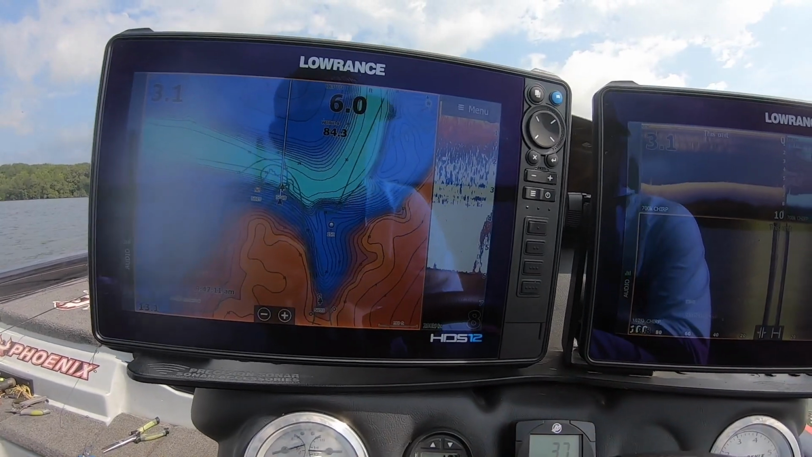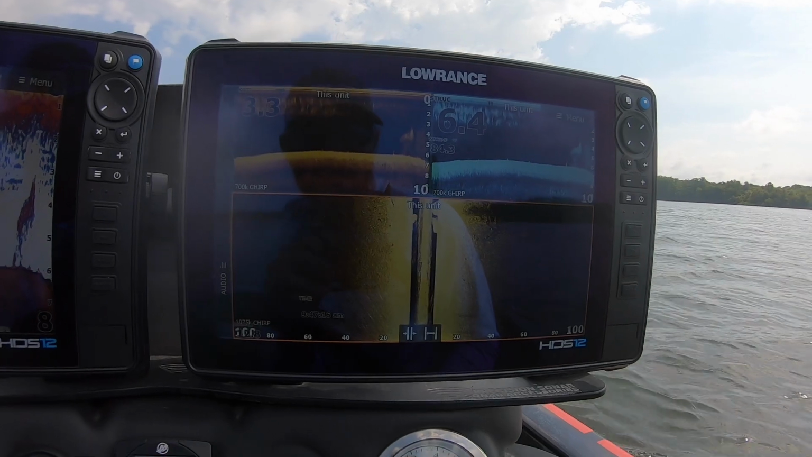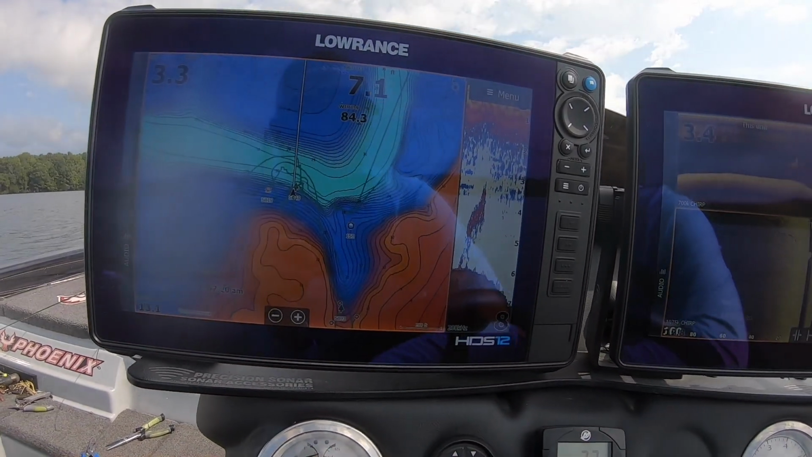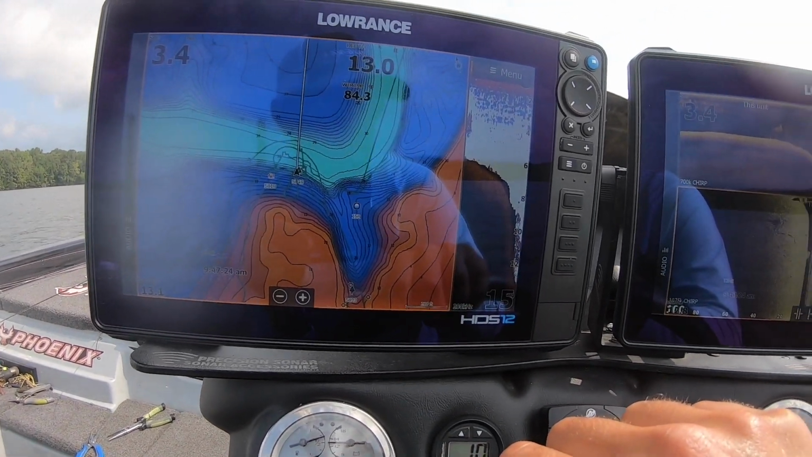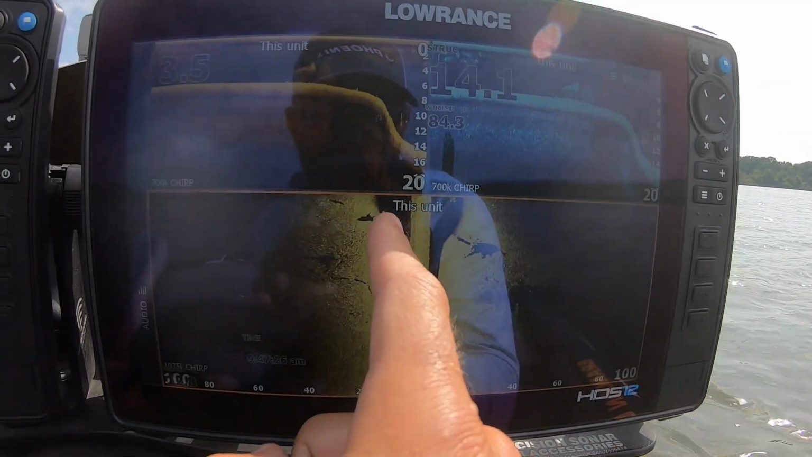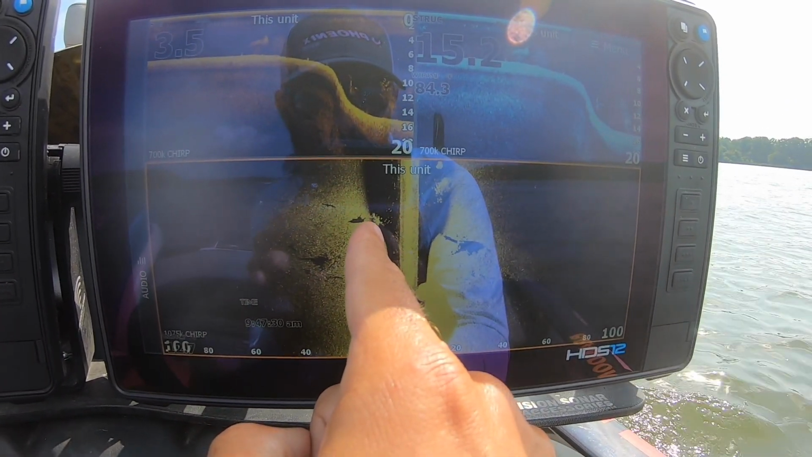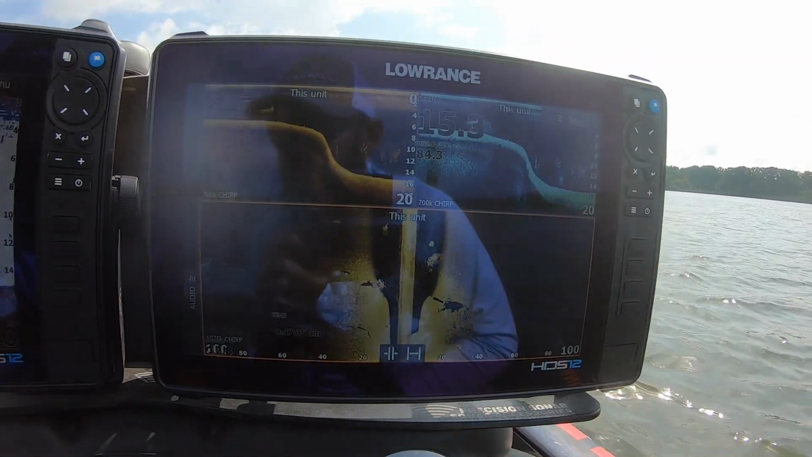So I'm just looking, and I'm just idling around on my side scan and down scan. I'll show you guys how I have that set up here in a second. But I'm just idling around out here and looking for these places. And you can see right there is that stump that I was fishing. It's positioned right on that break line, and you can see a few fish on it right there. So that's what I'm looking for.